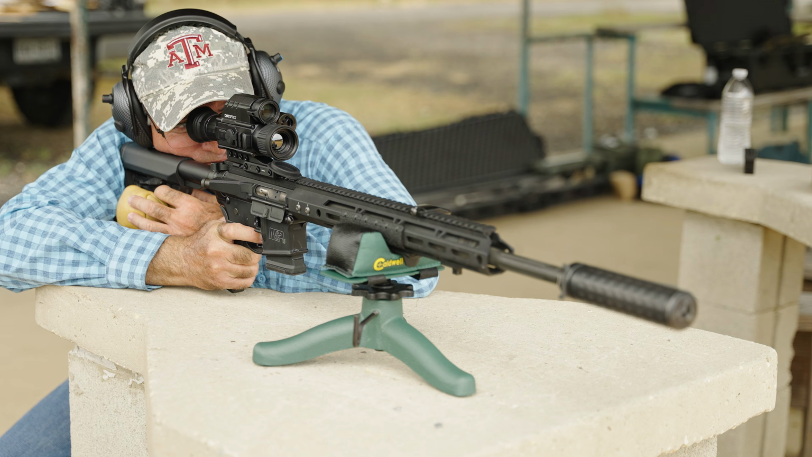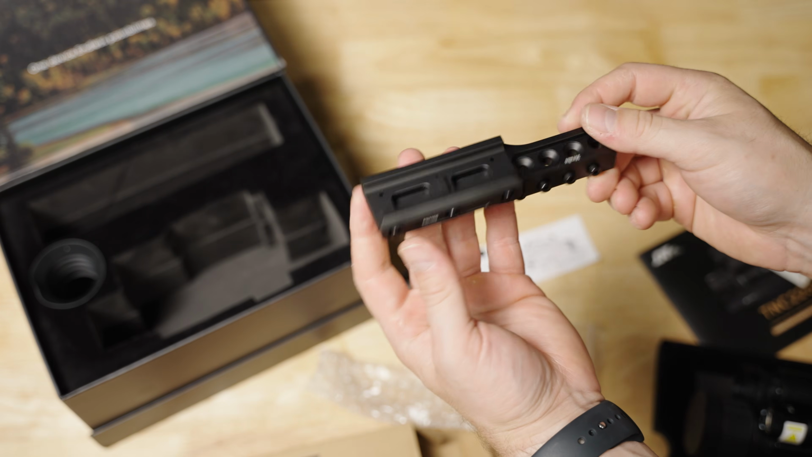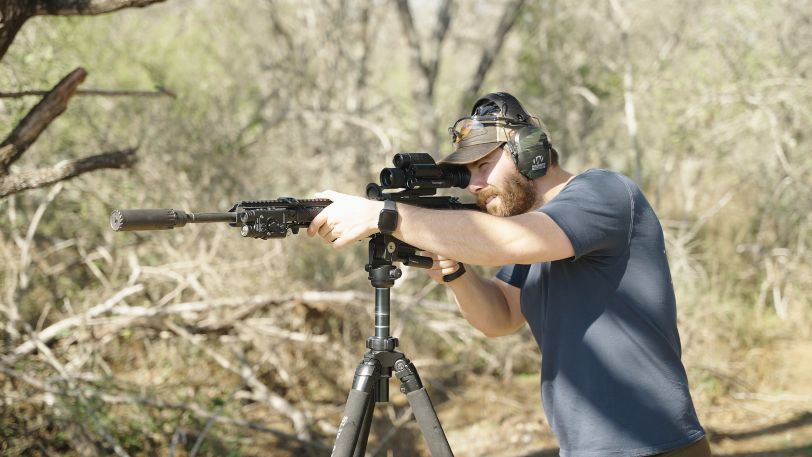So overall, I don't believe I had a single freeze on this optic. Things held zero. This mount is built like a tank. There's so many screws. There's 4 to connect the optic to this little cantilever mount, and then there's 3 that you set. It is labeled with proper torque values to use, so I did follow all those, and I didn't have any issues with loss of zero and reliability in general.